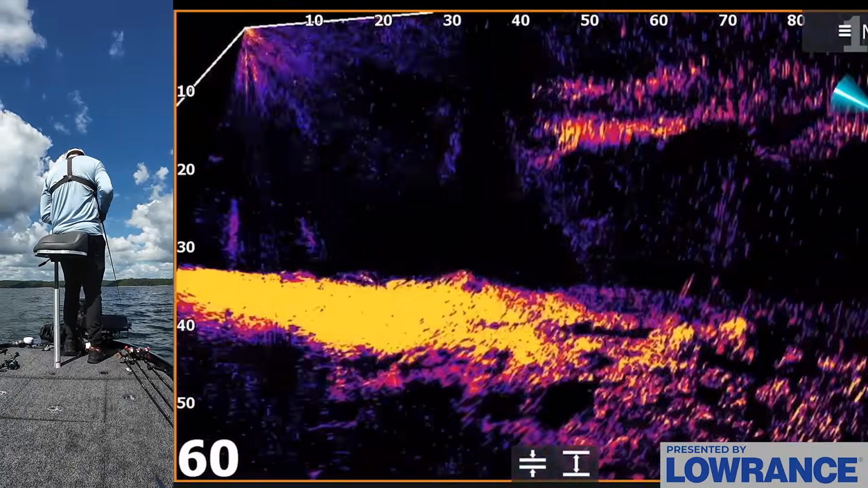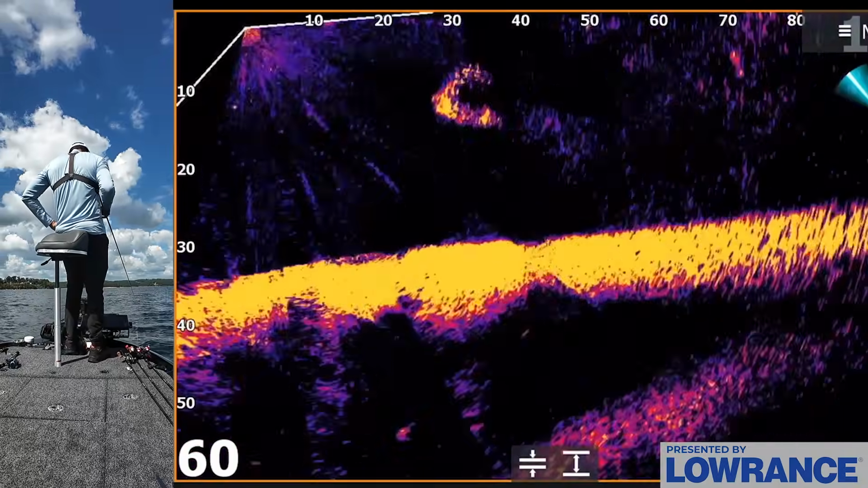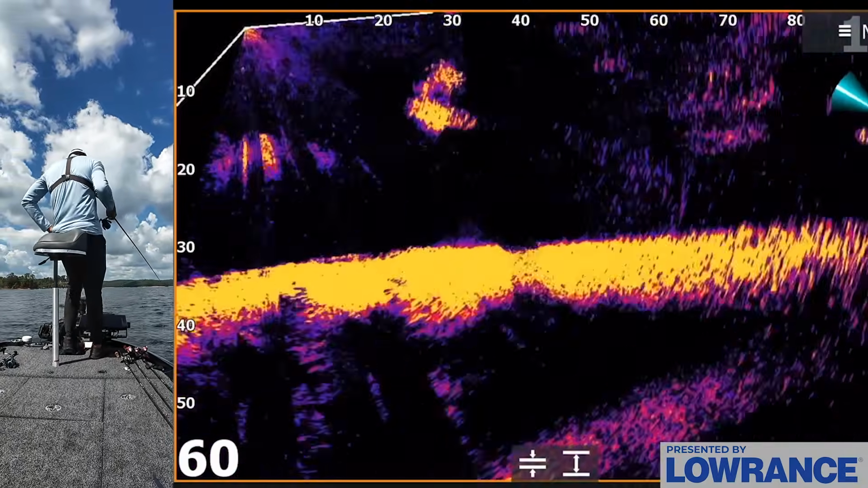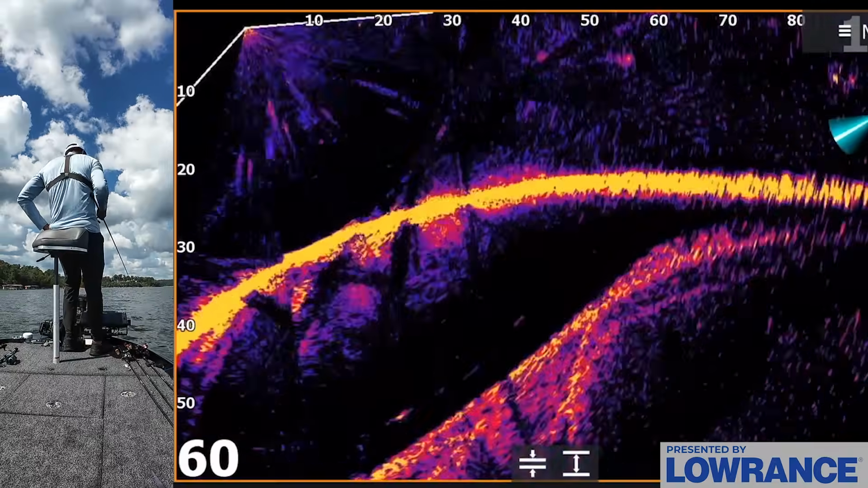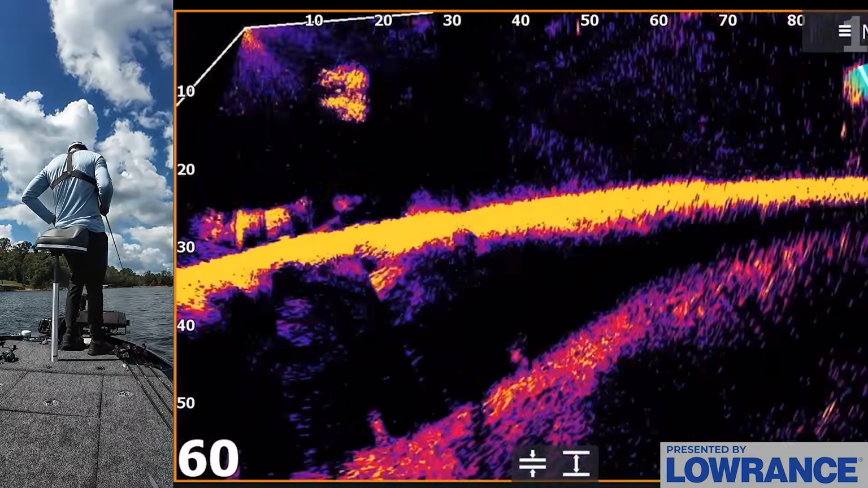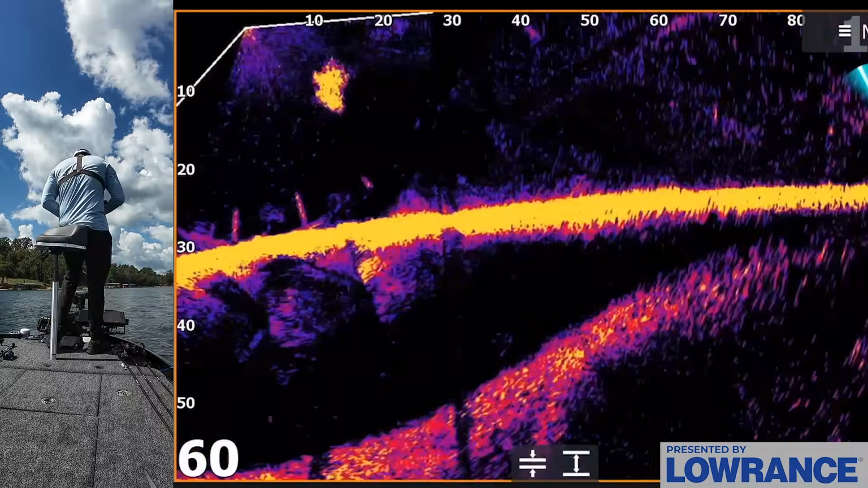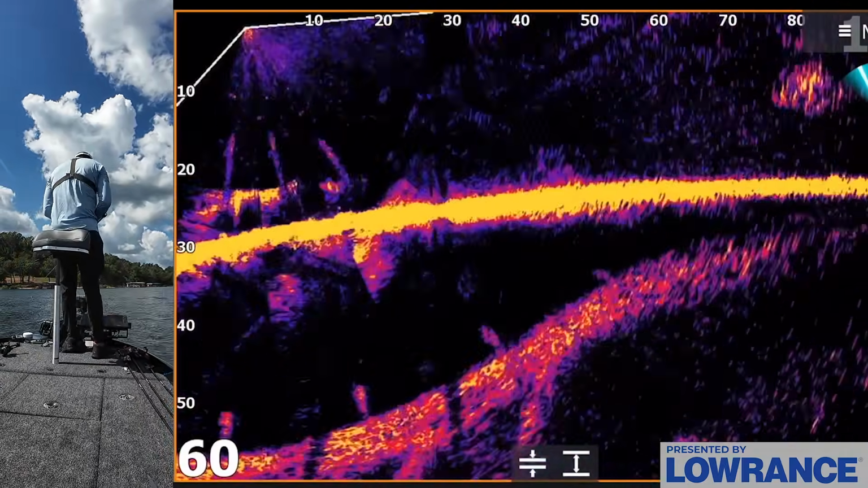So again, you could just go down these drops like this and look for fish on the bottom, but it takes forever and it's harder to figure out where they're at and what's going on. Instead, I just graphed this with side scan. It took me 3 minutes, found a group of fish, caught several off of it. I just find that that's way more efficient, even though there's fish over here, there's fish up on the top of this deal to be caught, but